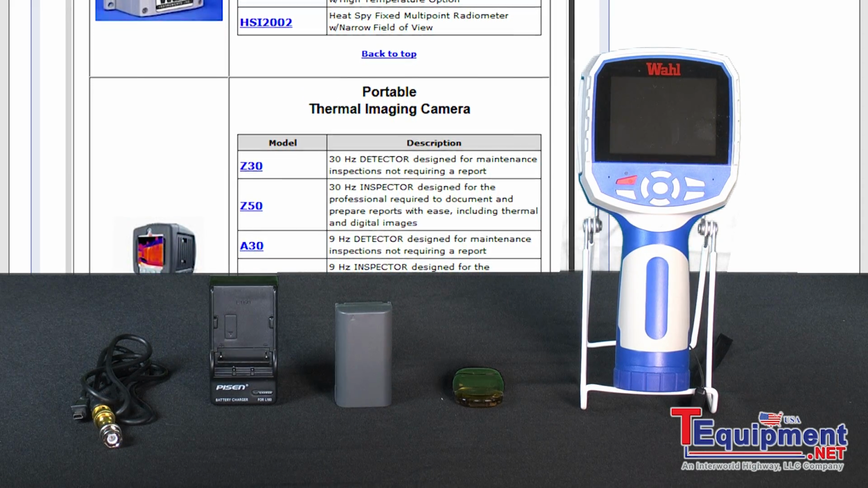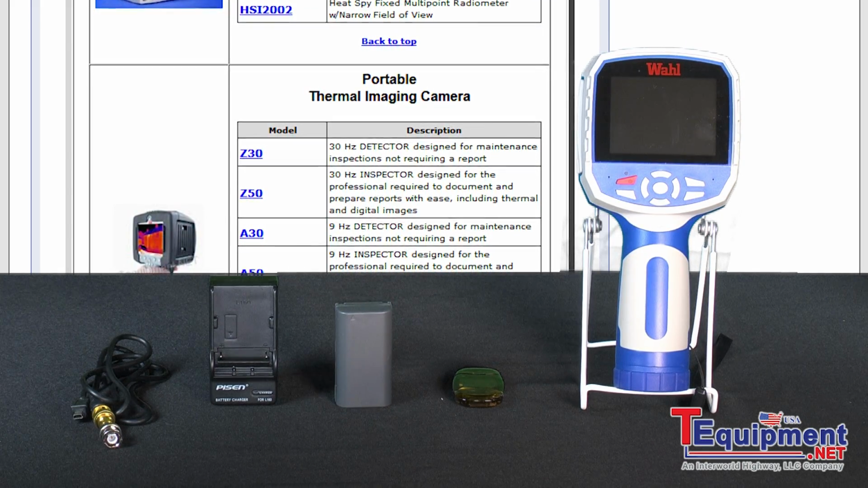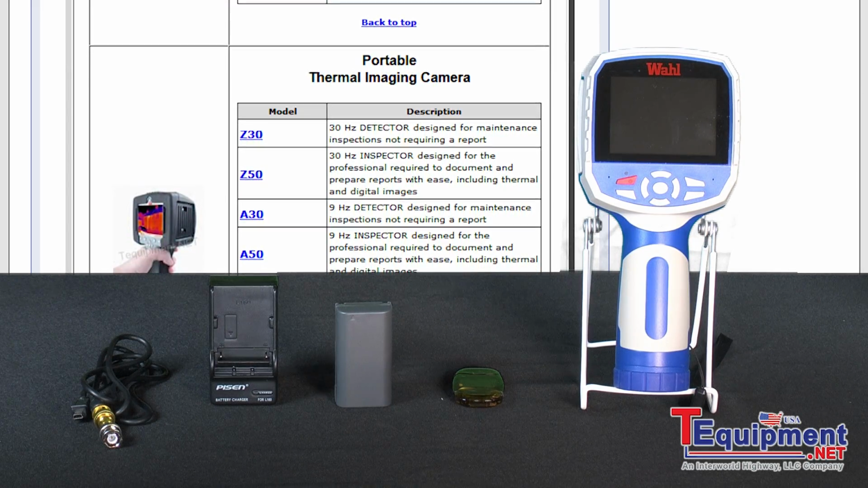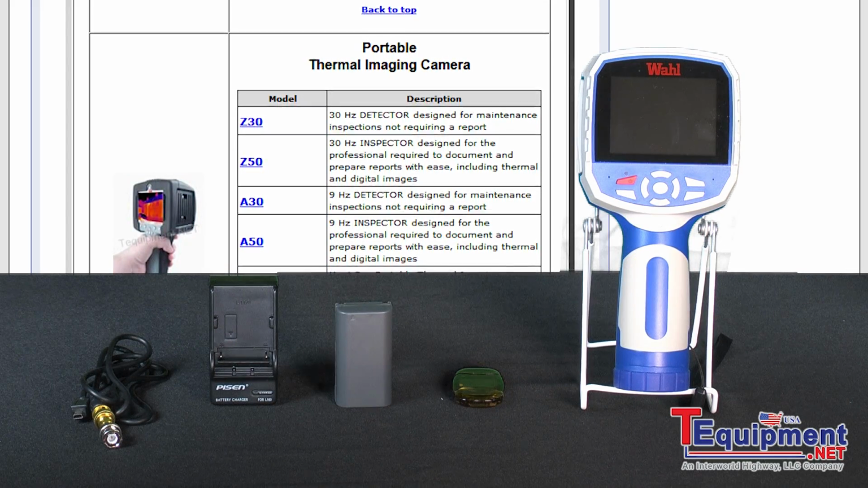This inspector camera is also upgradable in the field to high temperature, which goes up to 1112 degrees F or 600 C. You have your upgradable telephoto and wide angle lens, which you return to the factory for calibration.